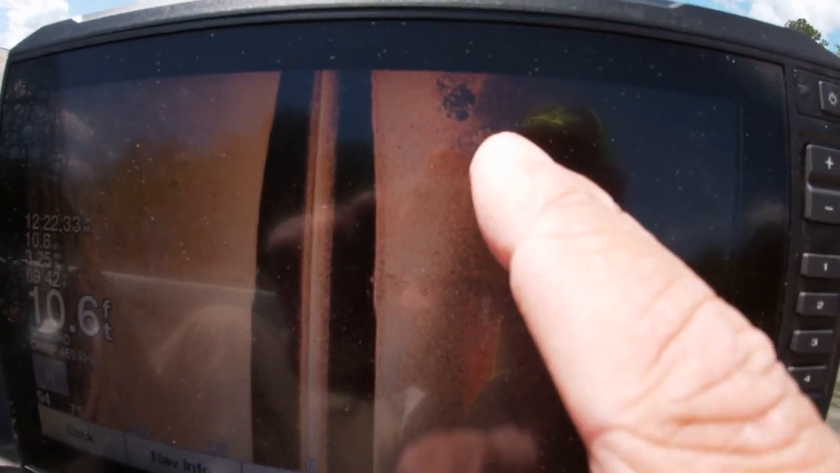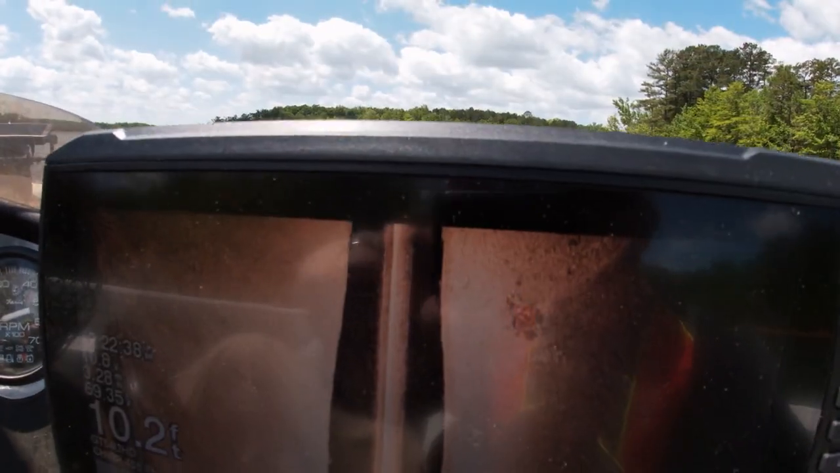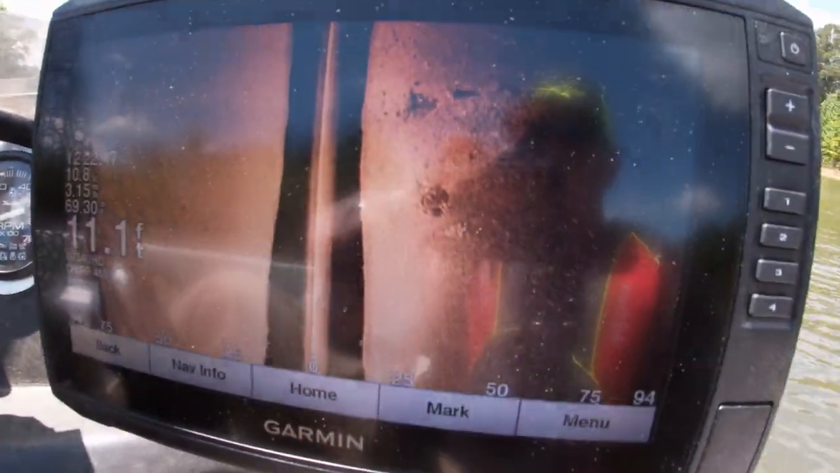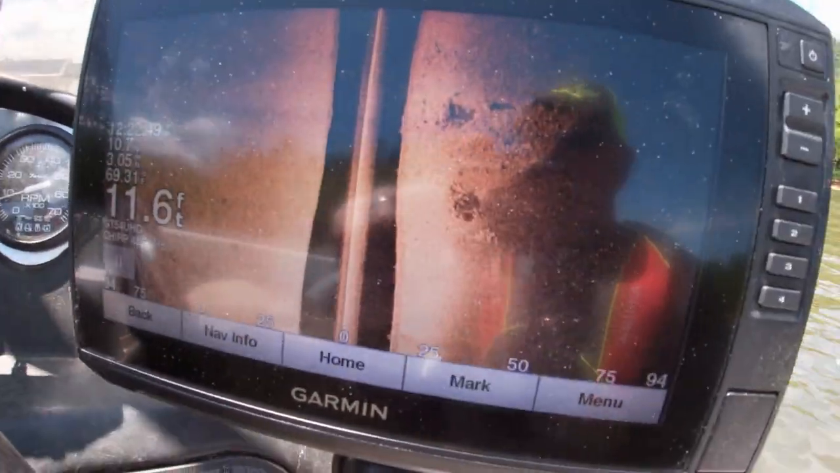And see this spot right here, I marked this earlier, and I'm going to come back and fish this right in the middle of the cove. Not sure what it is. It's one here and one there. We're going to fish it and see what it is. Maybe a rock pile, not sure, but we'll see.